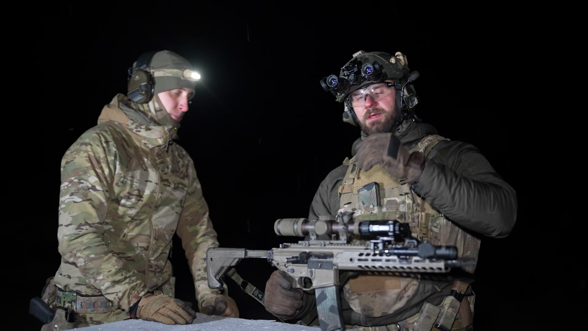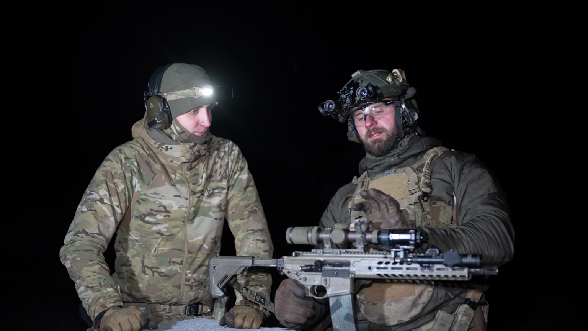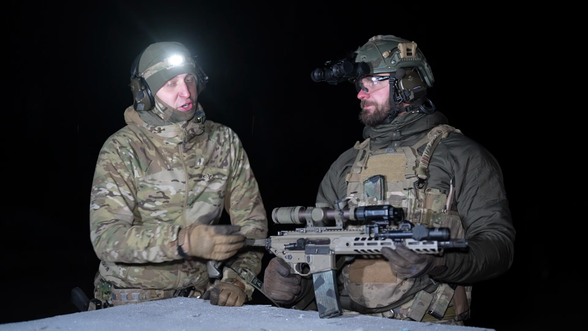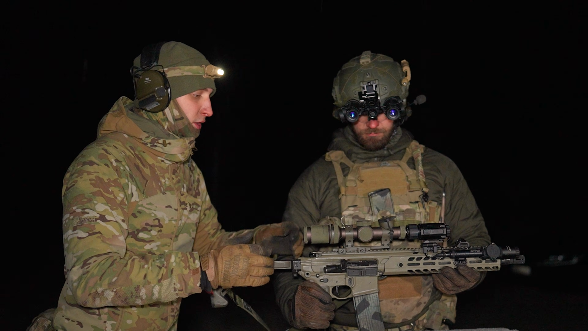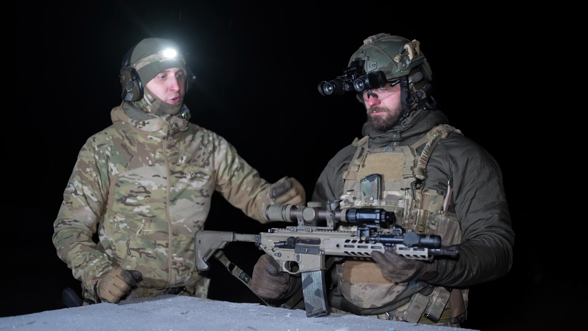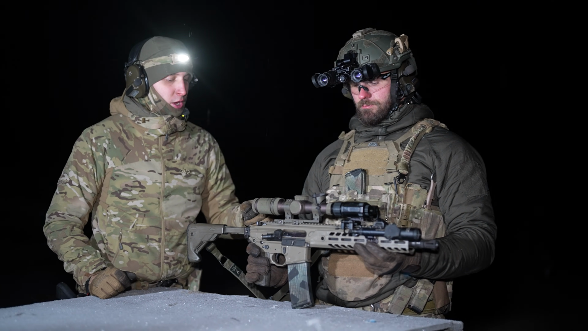Now, in addition, if you do want to use an LPVO with night vision, you need to have an extra tiny little red dot on top. Otherwise, you would have to rely on the thermal. Or canted. Yep. But you can't shoot through the LPVO with night vision, there's too much glass, too much magnification. The LPVO itself swallows so much light that night vision, just looking straight through it, is not viable.